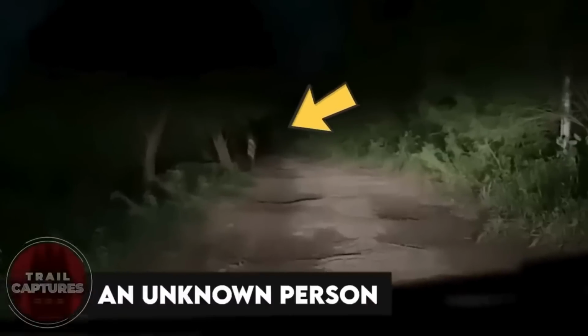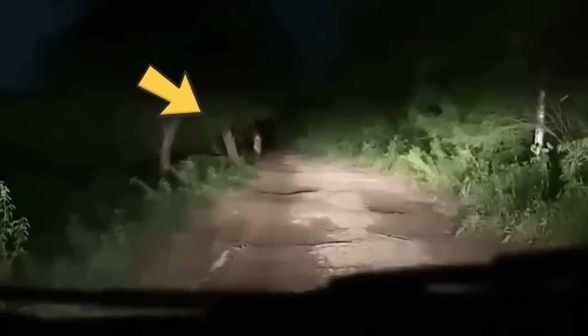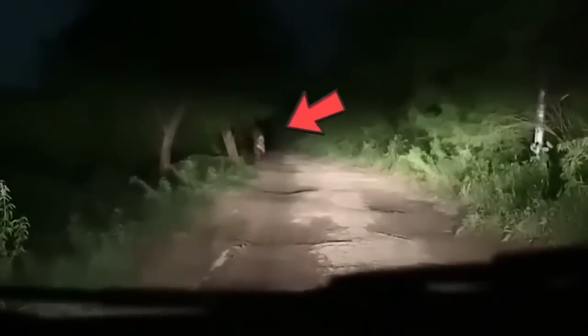An unknown person. A man was out driving at night to get to his home, and while he was halfway through, he saw something quite creepy. A woman dressed in fancy clothing was walking on the road. Since she was too far, we can't clearly make out her dressing, but that's what the man said. Even though he stood there for a few minutes, the woman did not come near. She just kept walking in that area.